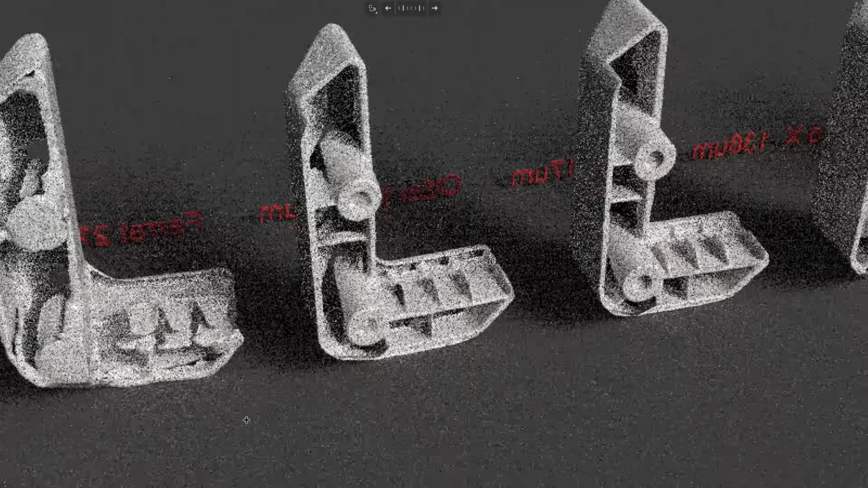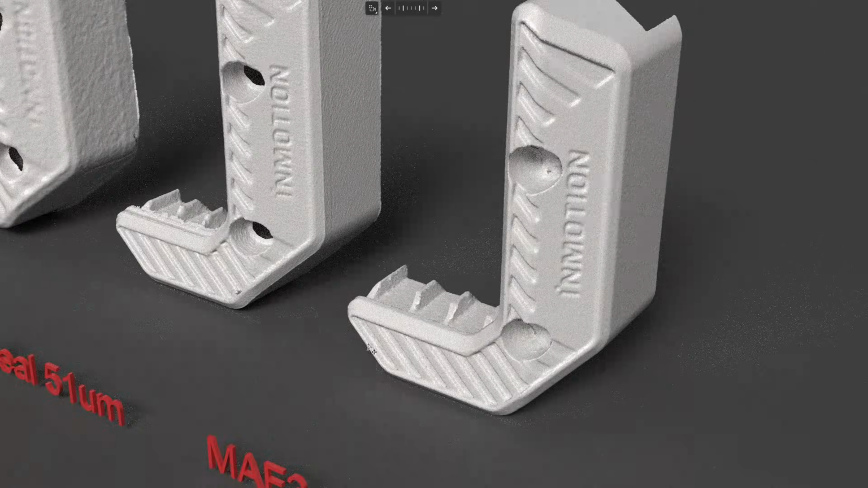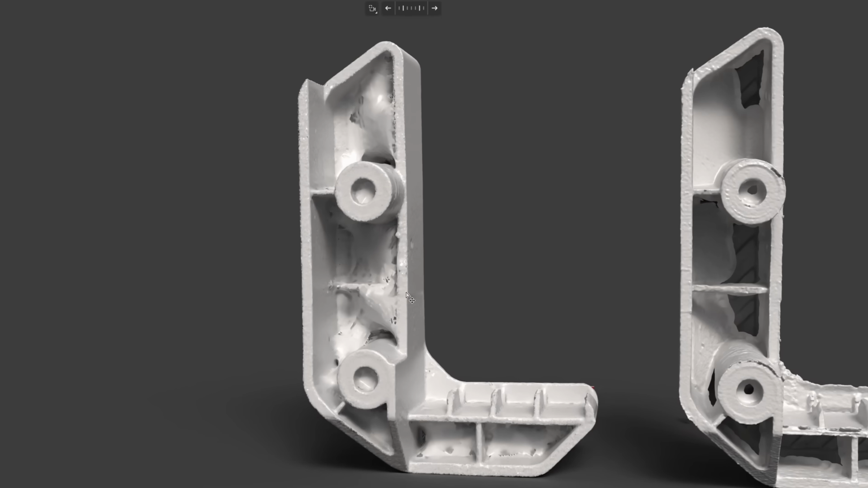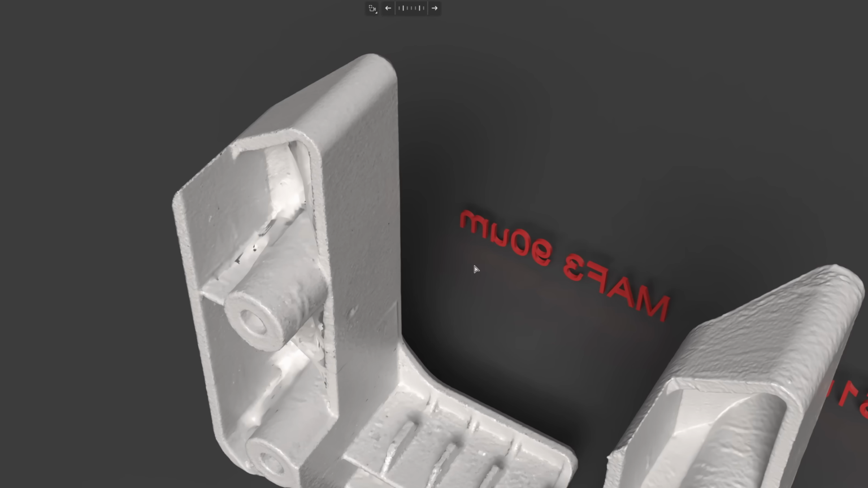Comparing with the Otter, the Einstar Matrix. The resolution is comparable to the Seal at 0.15. I didn't use the highest resolution from the Matrix because it's going to take a very long time to process, and some parts of a very thin wall are not captured, like this one. But they have improved a lot from the past for scanning black objects.